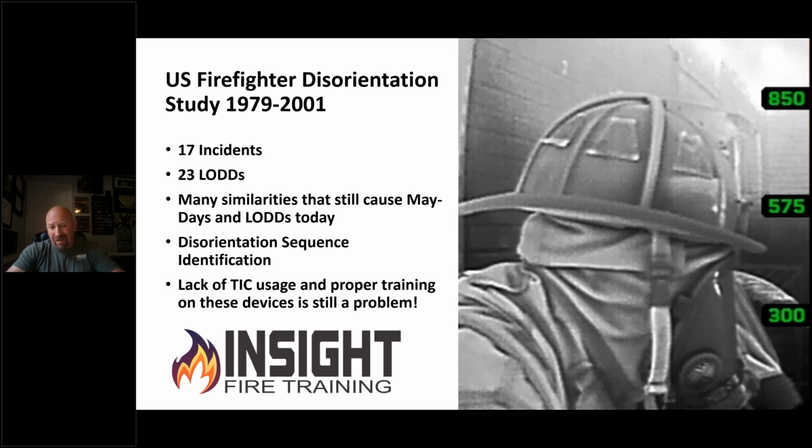One of the problems that's pointed out in that and line of duty deaths is lack of TIC usage, although the lack of TIC even being there, and the proper training on these devices is still a problem. Some of the NIOSH reports I have read, NIOSH is even quoting what happened to the camera improperly, saying the camera whited out. The new ones don't white out due to heat. If they had a white or uniform temperature screen, they had one of three problems, and most of them have to do with the firefighter not wiping the lens. We can show them how to fix that. This data is everywhere. We need to apply this data and be better at preventing these things from happening and manage them when they do.